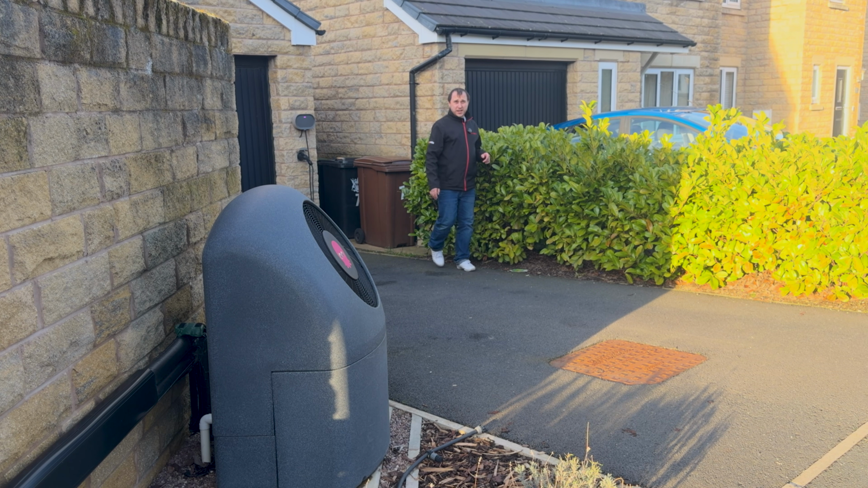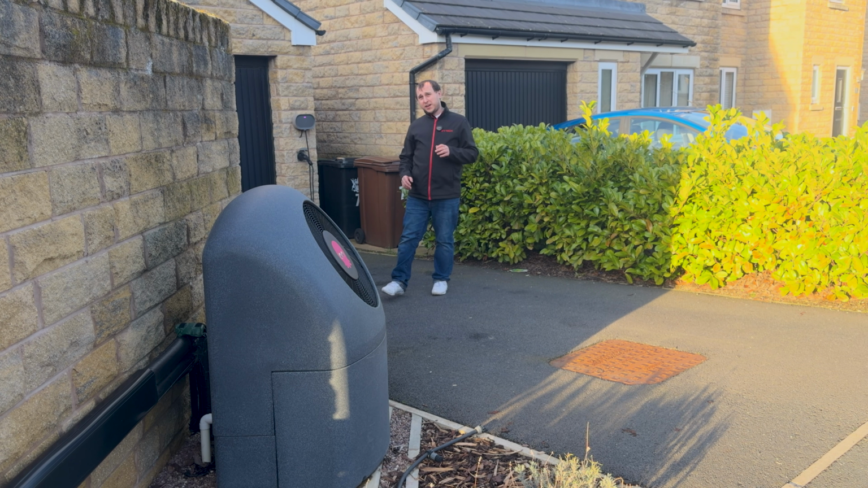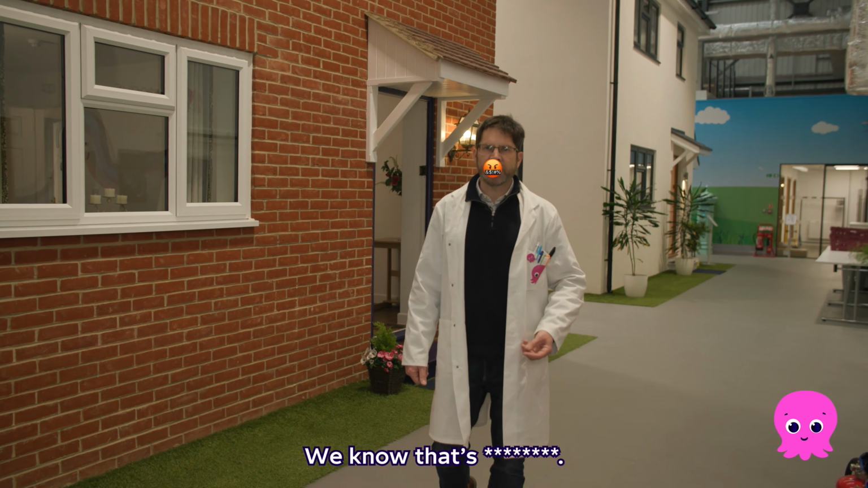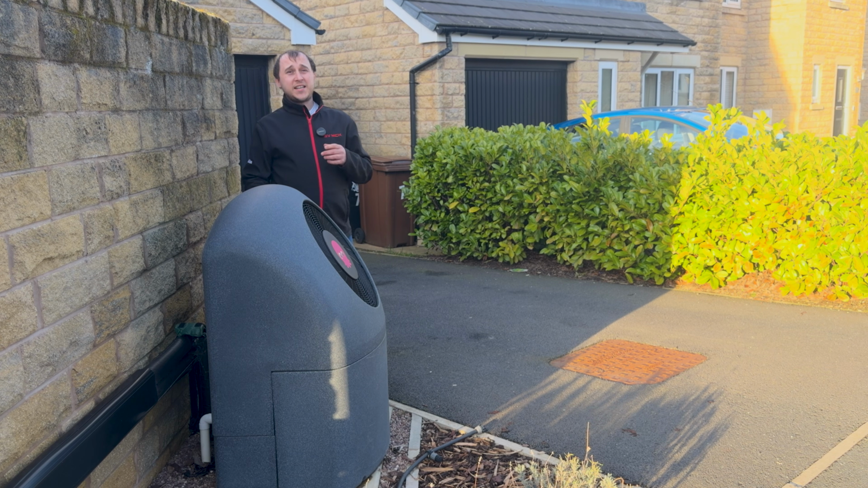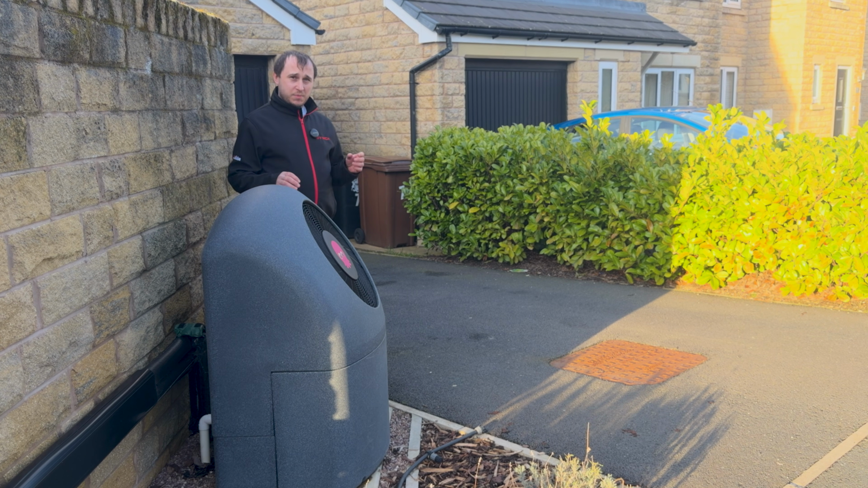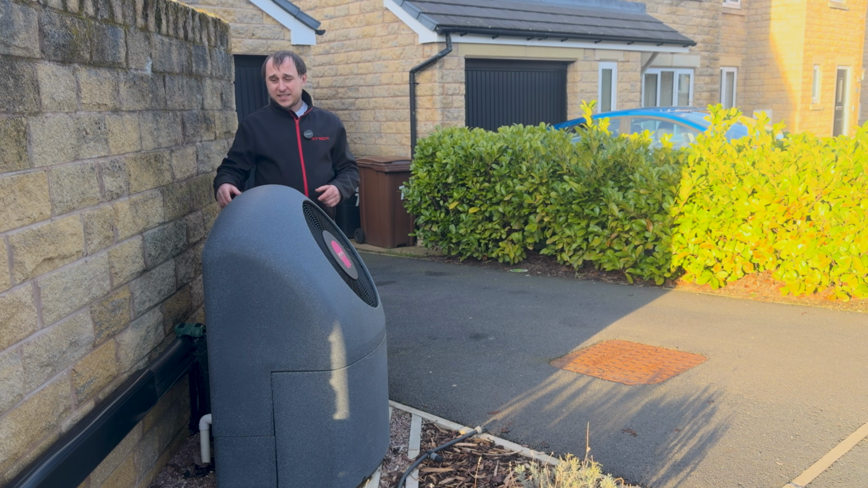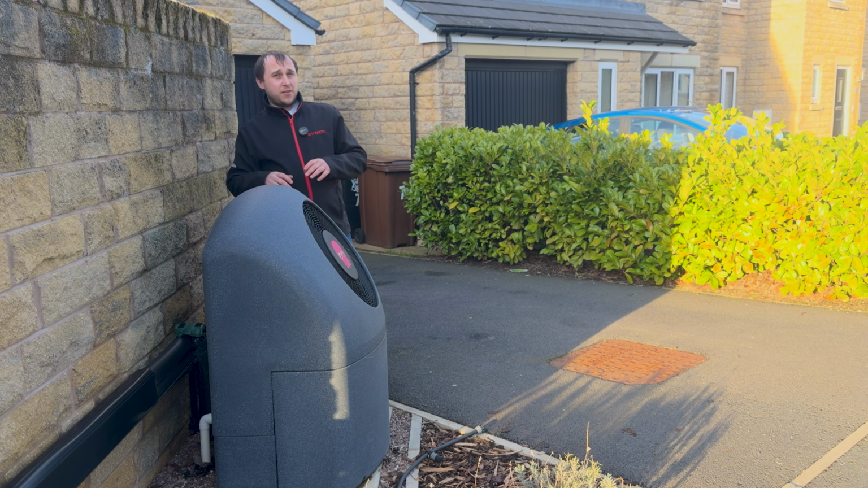Now, unlike Octopus Energy, I ain't going to beat around the bush when I name a certain high-profile energy boss that's been talking absolute rubbish about heat pumps. When I say Dale Vince, the owner of Ecotricity, has been posting on LinkedIn and X and all these other social media channels giving absolute BS about heat pumps, saying that they don't do certain things.